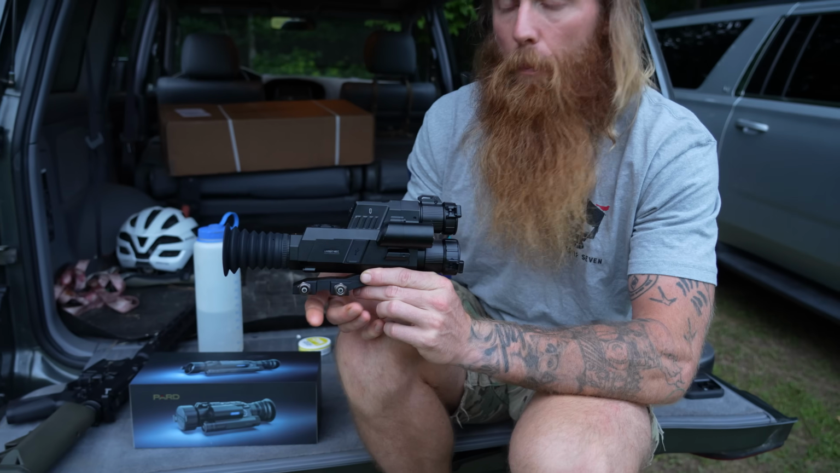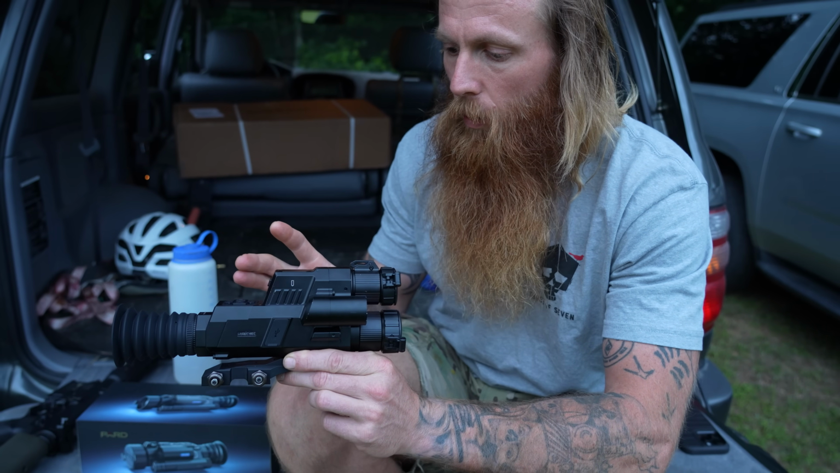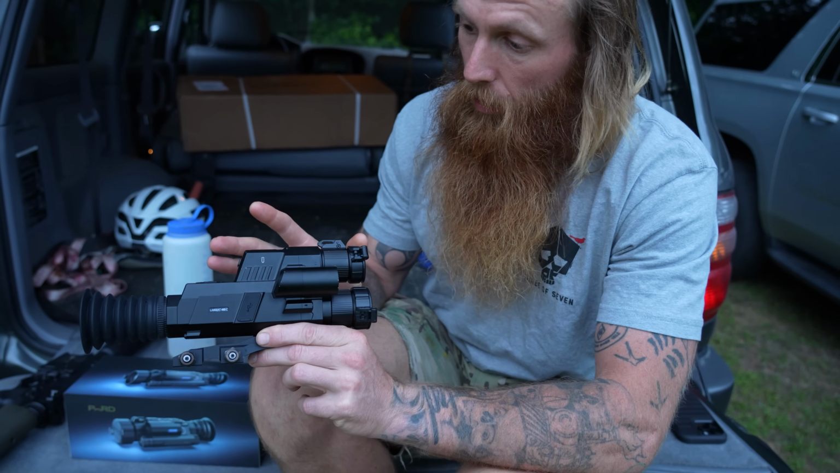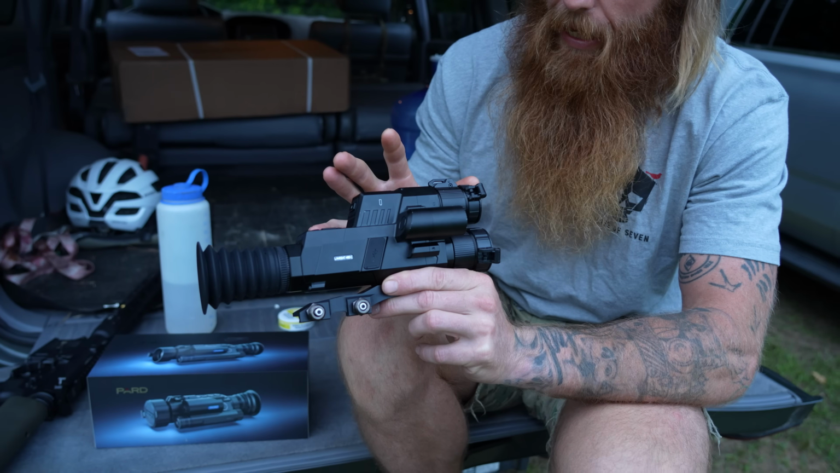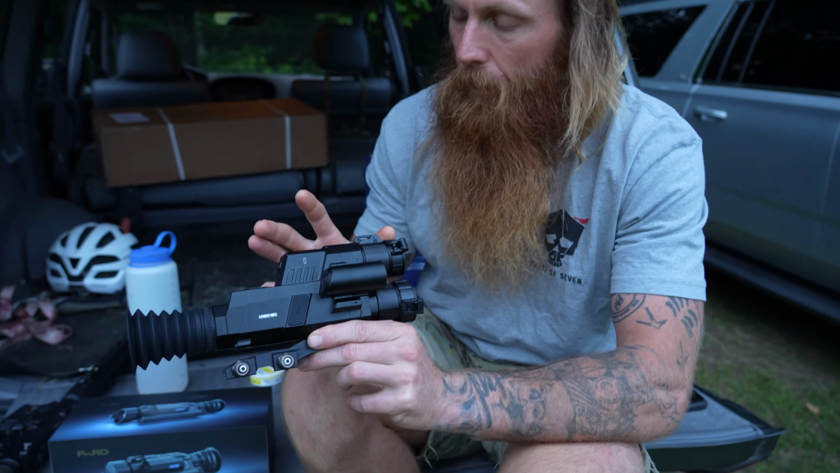In comparison to a lot of regular plain old thermal optics out there, this thing is smaller and a lot lower profile, but it has a ton of stuff going on.